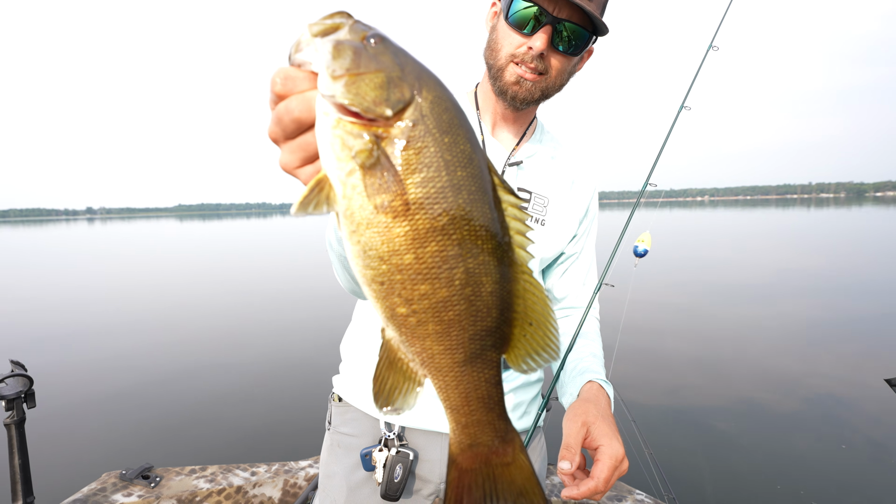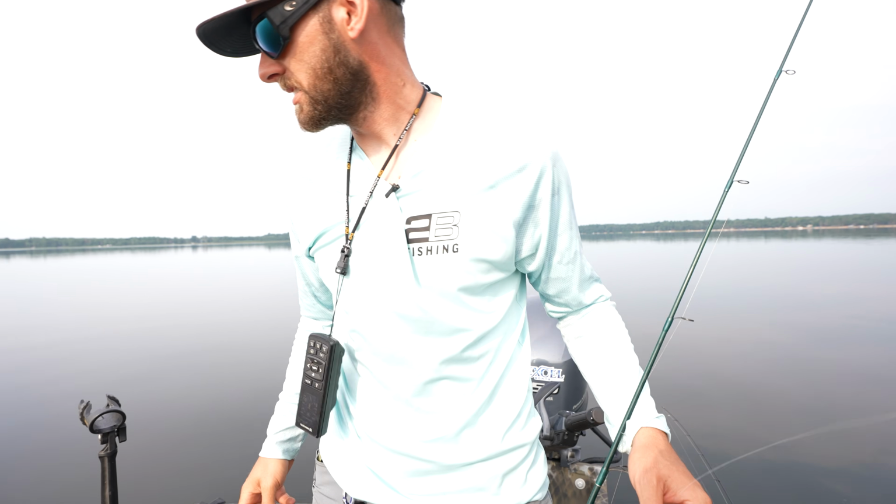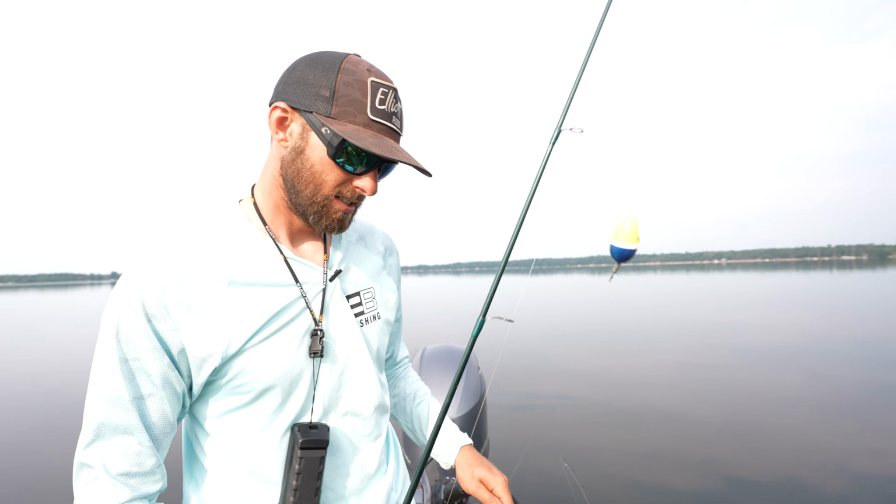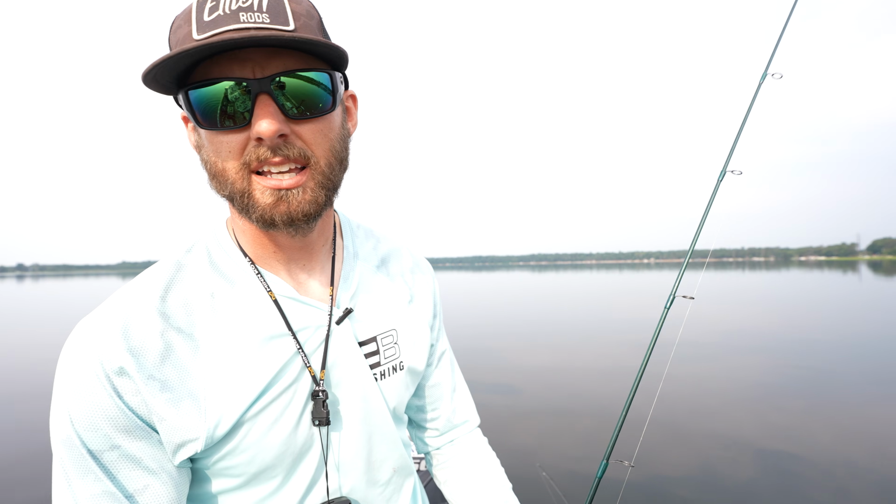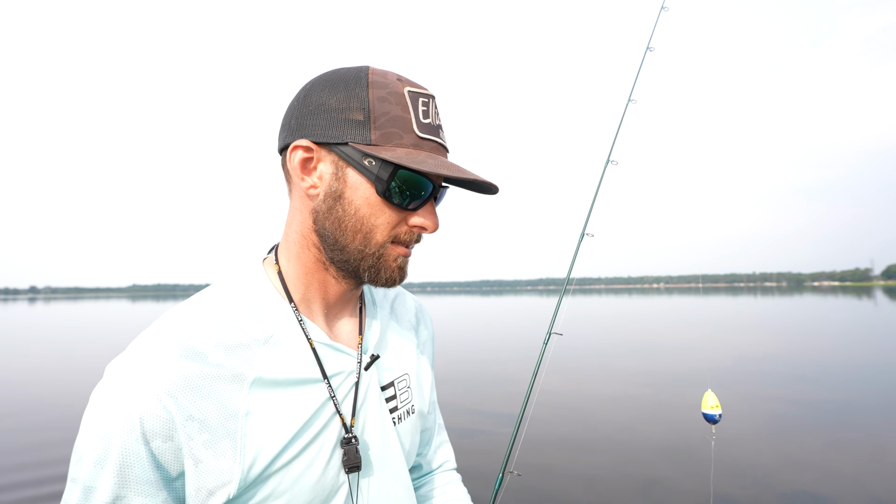There we go. Nice little bass. What do you think, Mitchell? Are you jealous of the bass? Well, we just cast on one pod that didn't bite, and we might be on to the next spot. Just chewing through water this morning.